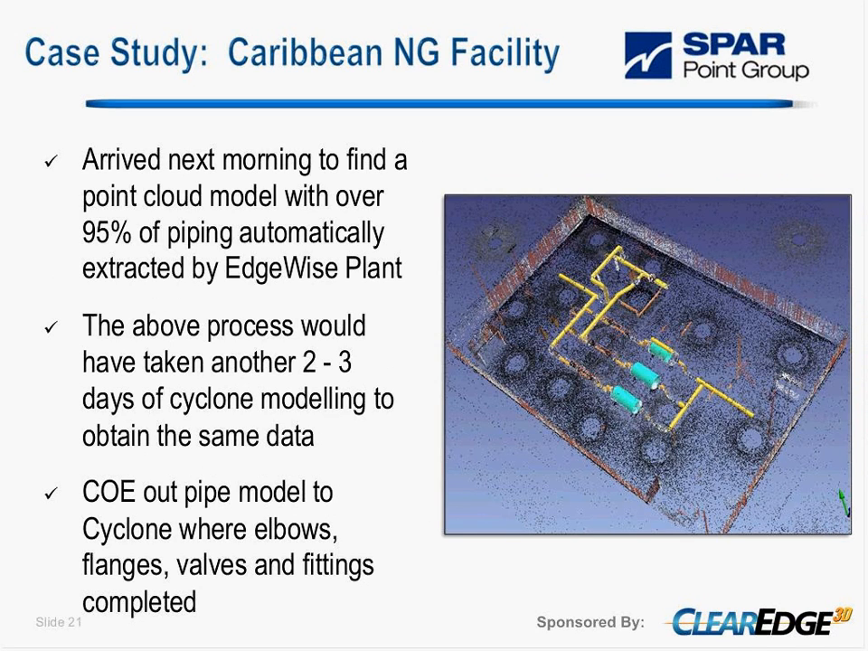The next morning we got to the office. Two days of work was now completed. So 95% of all our piping was automatically extracted by the EdgeWise Plant software. This really considerably saved us on time, because it would have taken us another 2 or 3 days of Cyclone modeling to analyze that same data in terms of the cylinders.